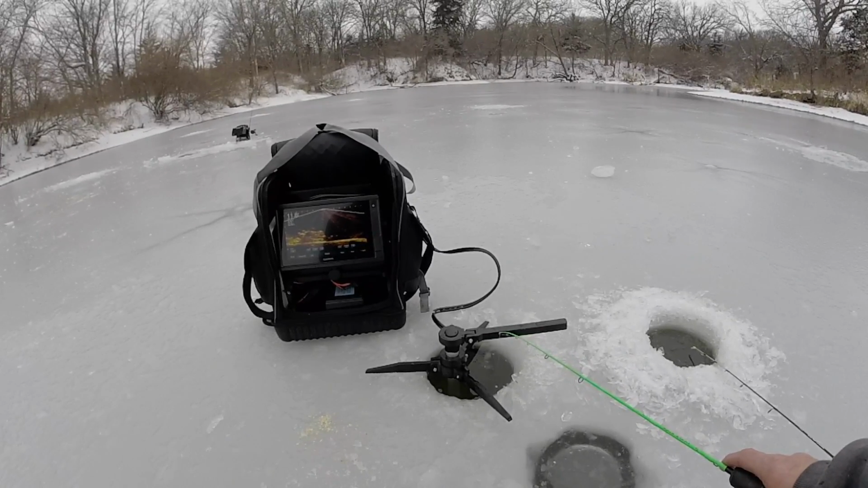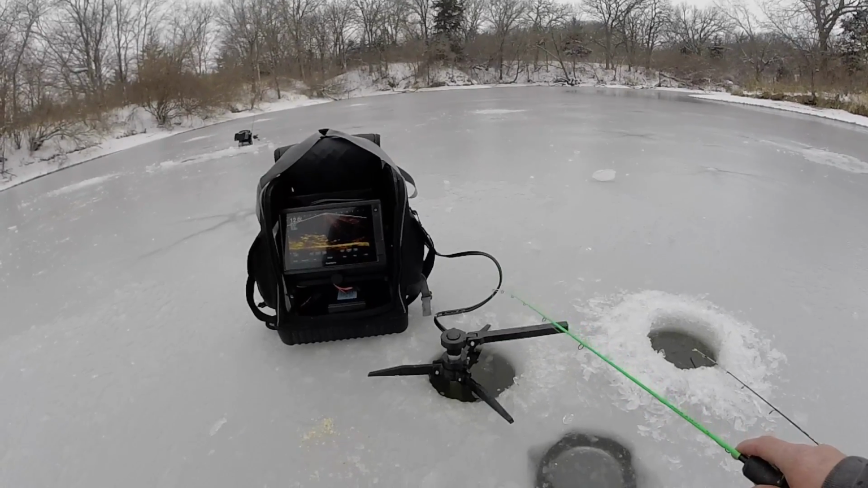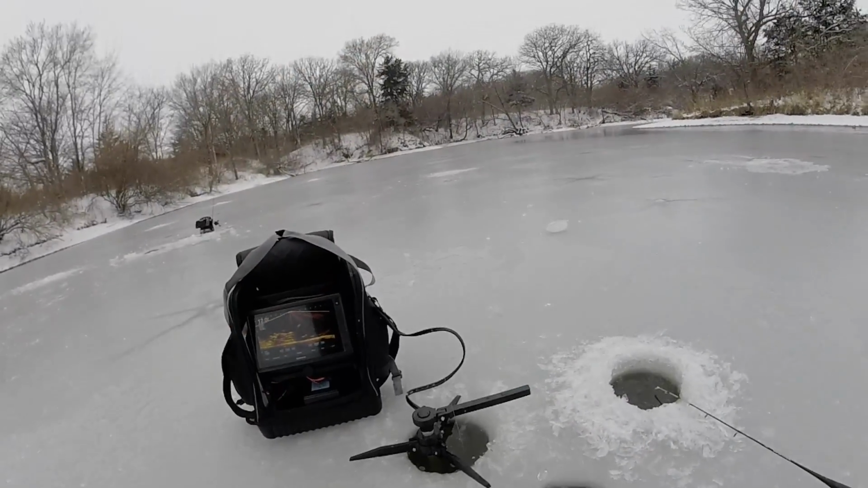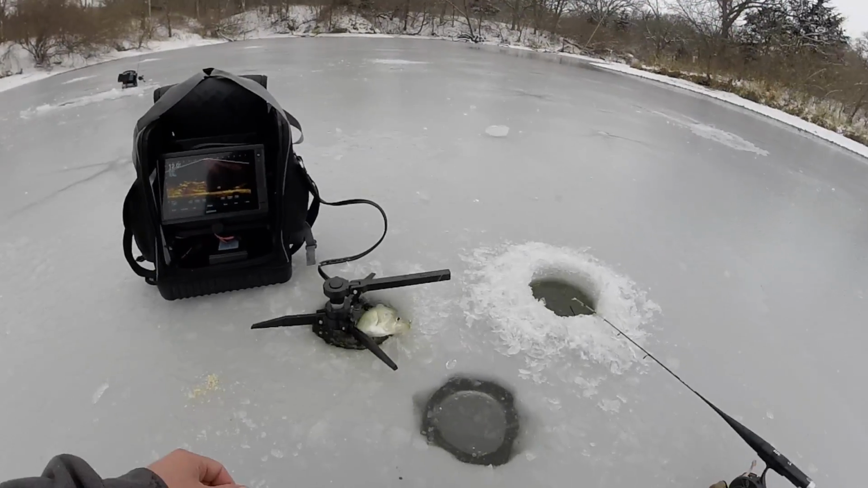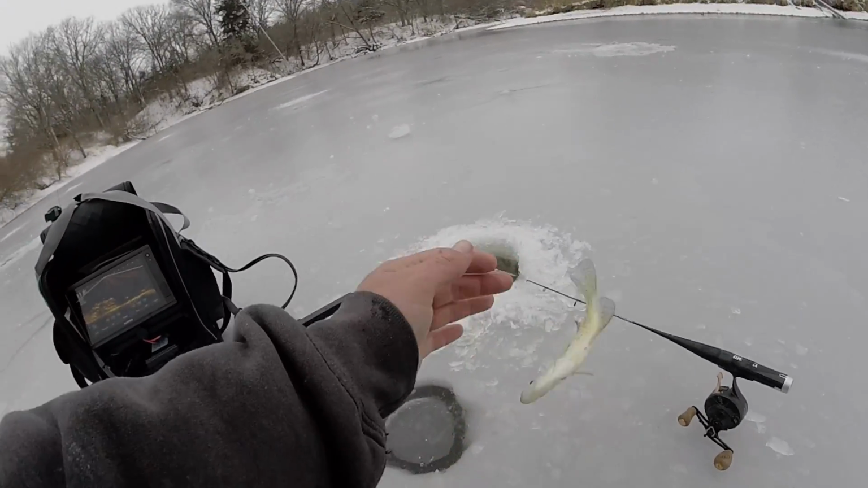Most of the time I just do one at a time, but today I'm doing them both at the same time. I think I scared the bigger one when I hooked this one. Actually, he ain't bad for the tungsten. That's a pretty one.